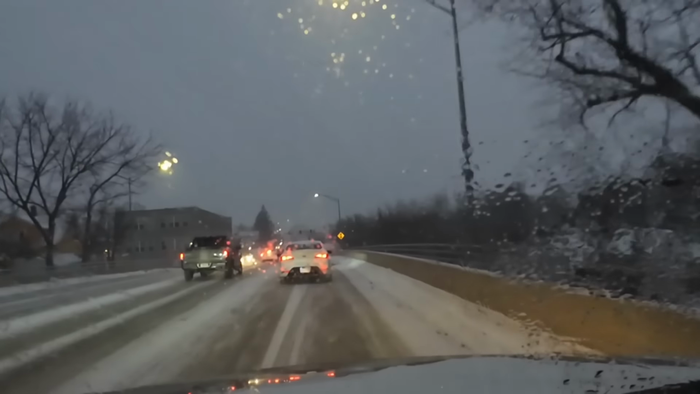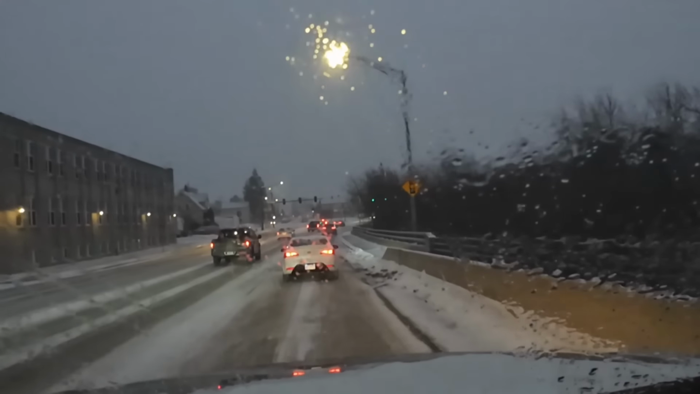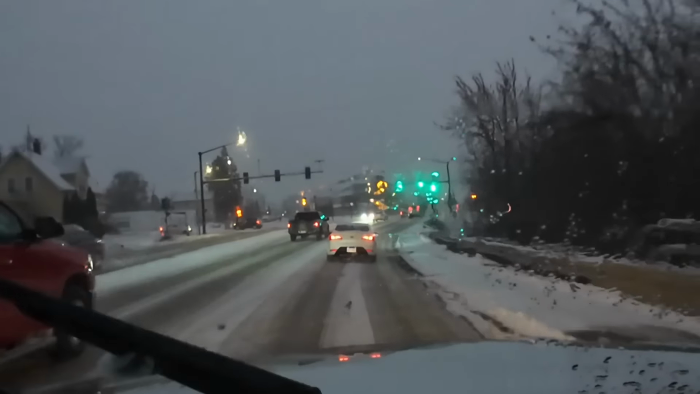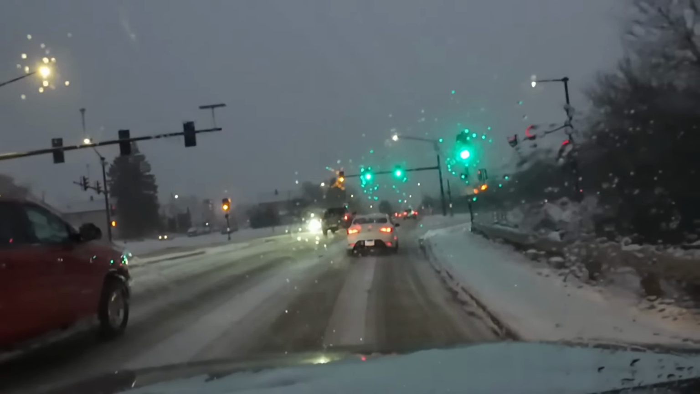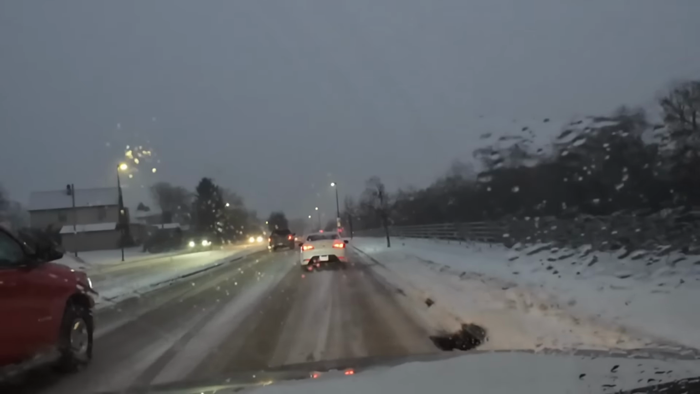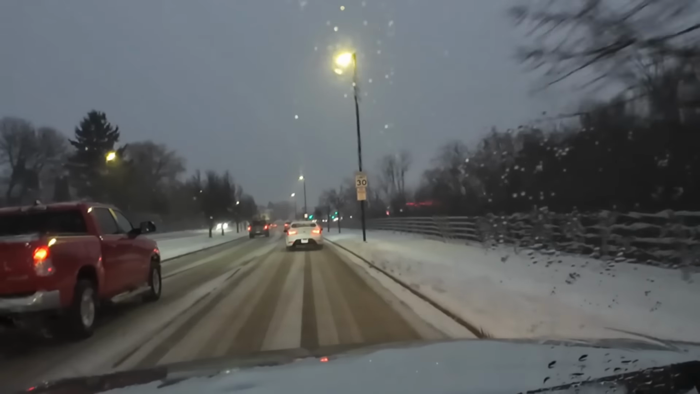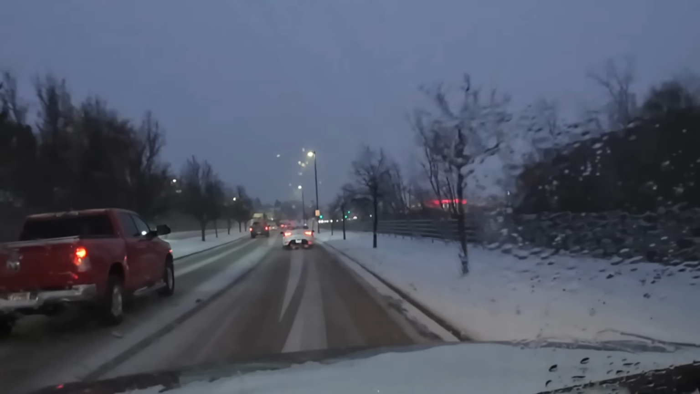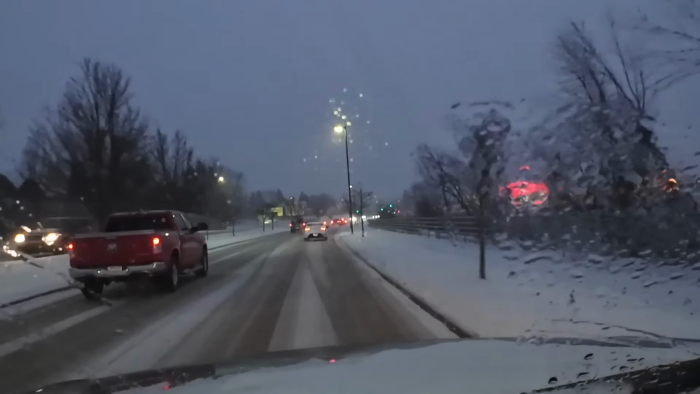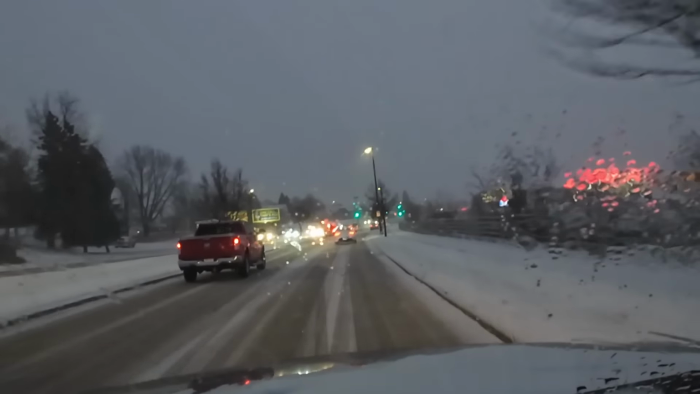Other than that, we don't have anything going on. Just another quiet night at home, which is what we prefer. I've got some ice on the windshield wipers. That's the scraping you're hearing. Hope you're enjoying this evening ride. Get to see the evening lights on everything.